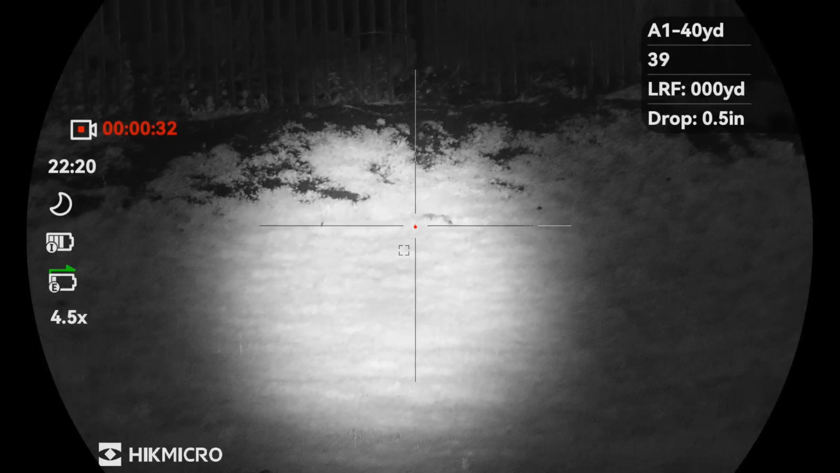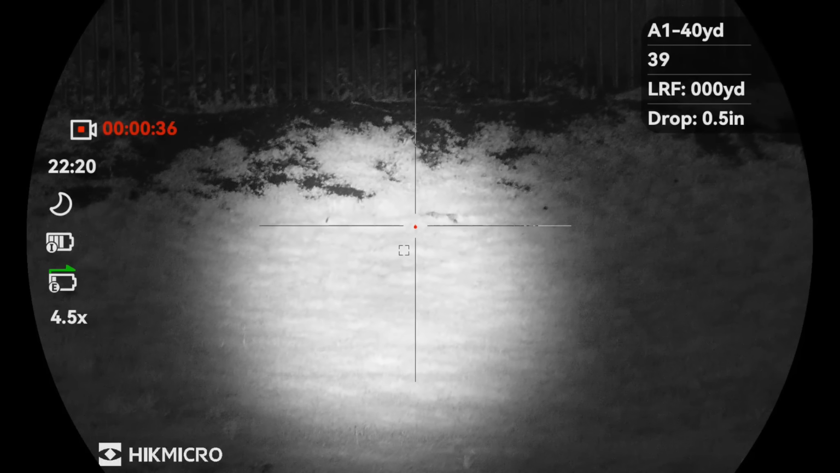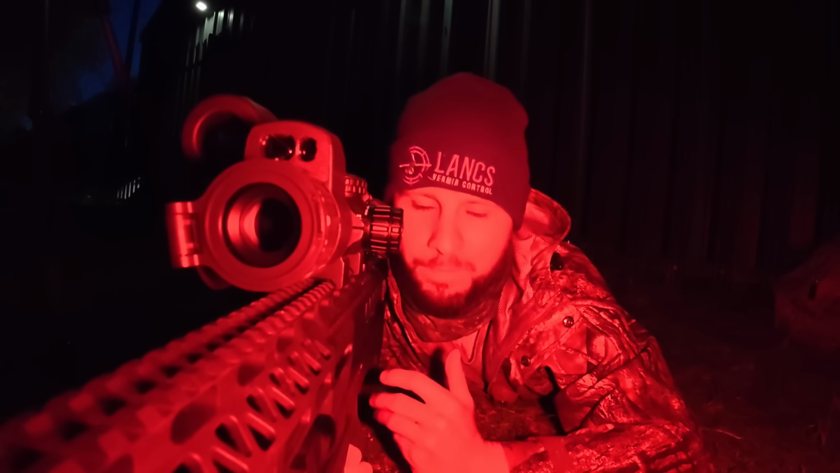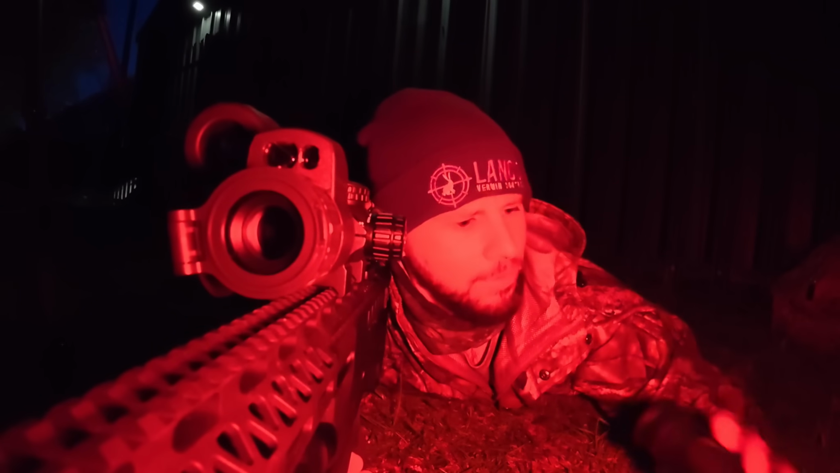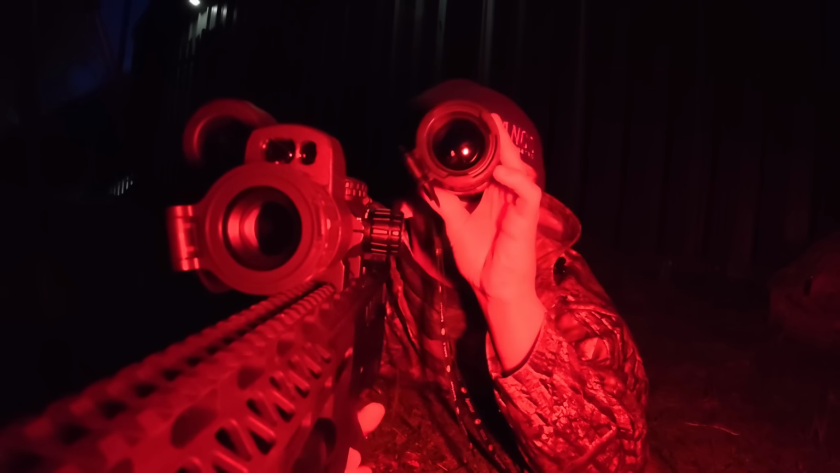Well, it ran around for a little bit, but then it soon stopped and the slug did the damage. I don't like to see them run, but you know, it can happen. But it didn't last long and it did drop. But yeah, that is another rabbit. Another rabbit. And that's probably scared everything off.